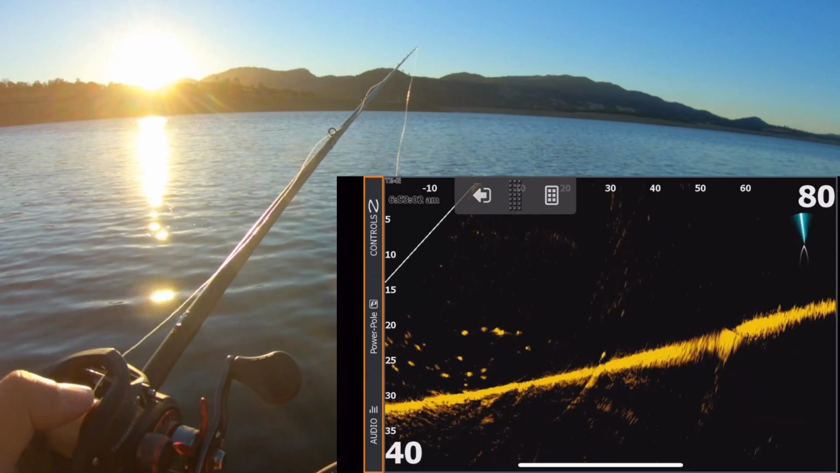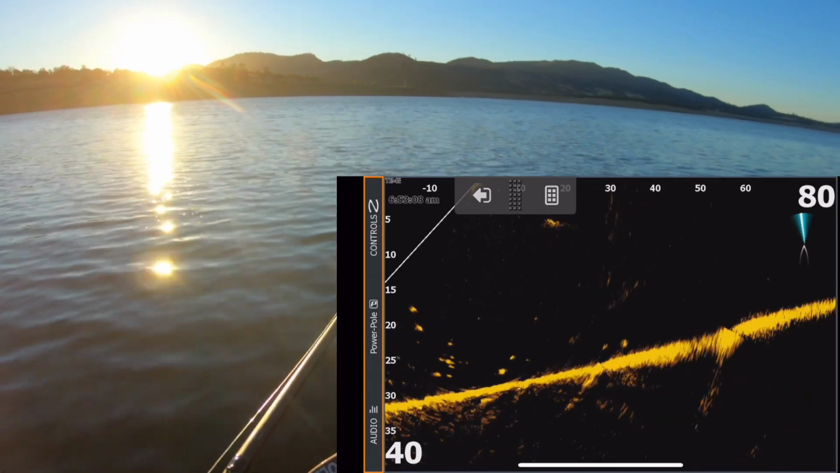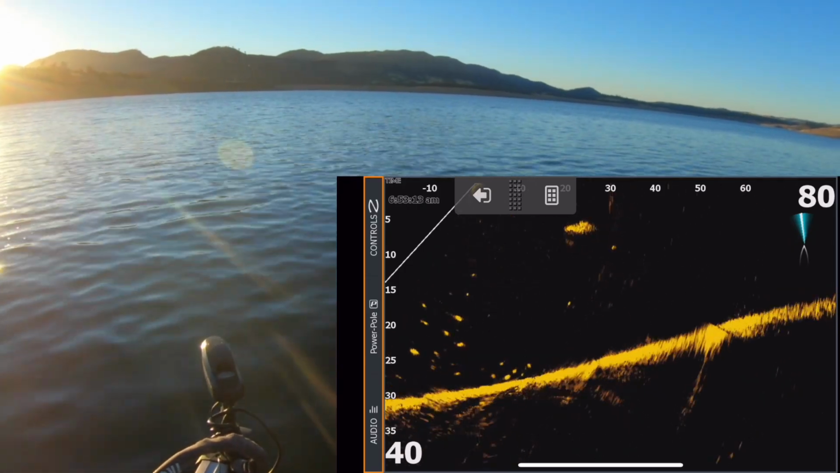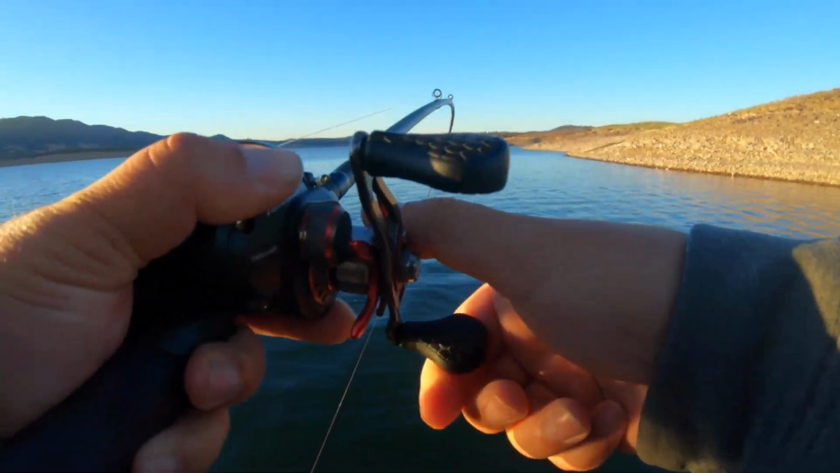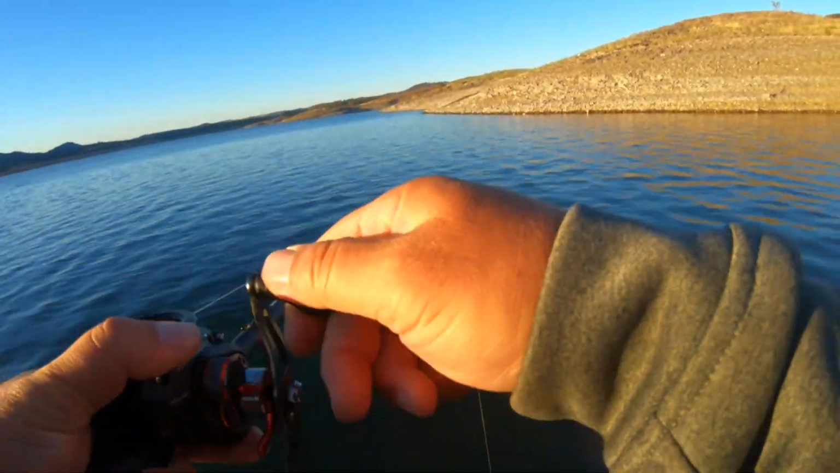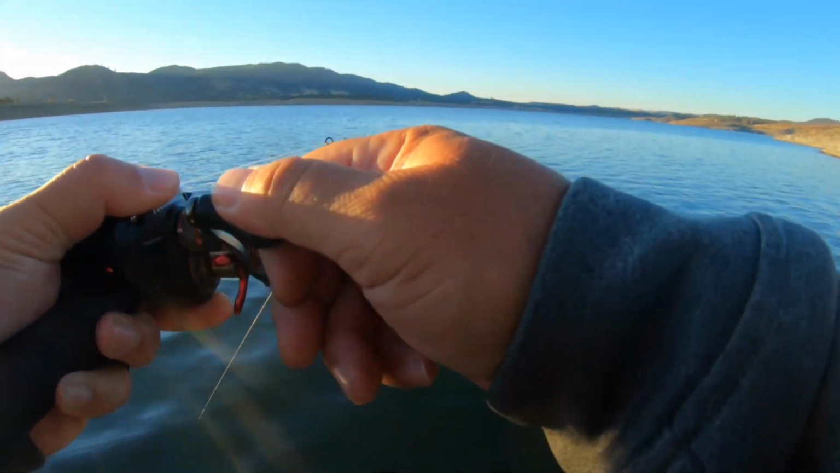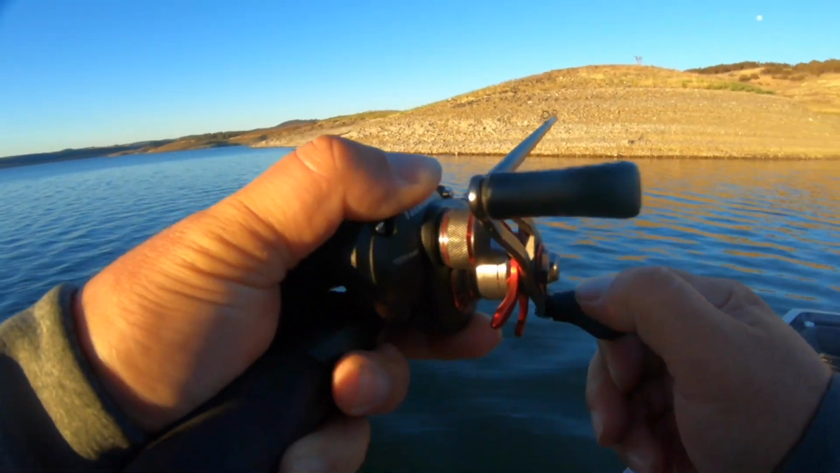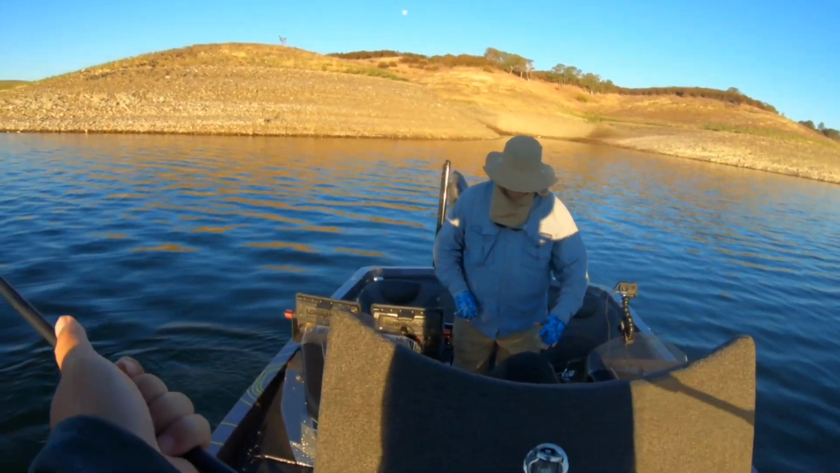There's little half ounce laser minnows in his tackle box. Oh, got one. It worked. There we go. I have more of these too. These are little tail spinners. Yeah, this one feels like a better one. He swallowed it too. Swallowed it. Jeez, that bait's gone.